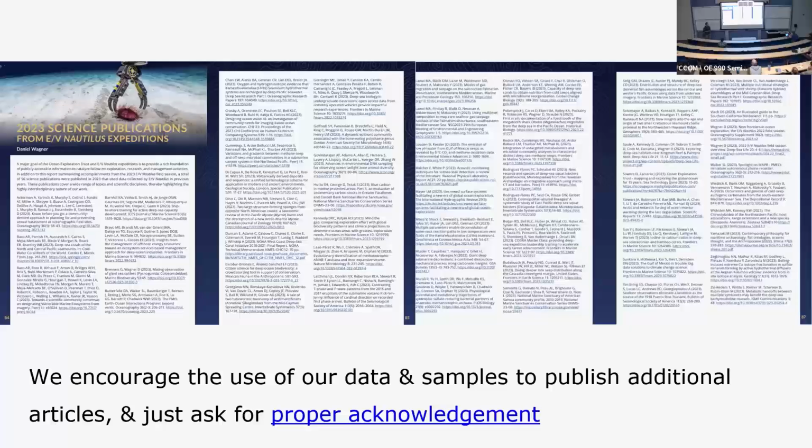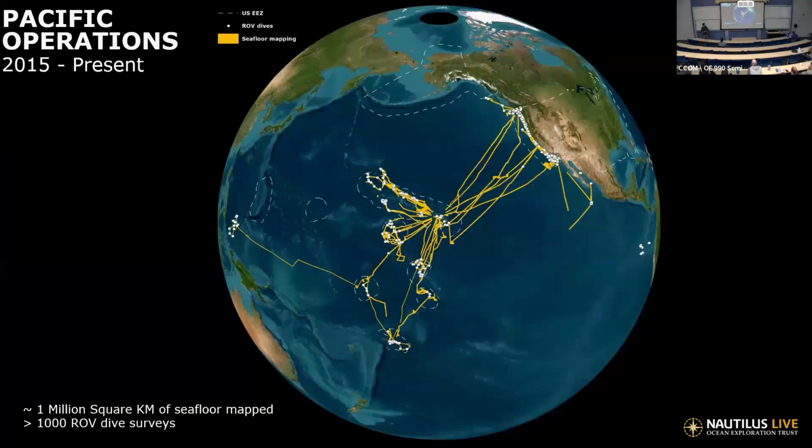So all of which is to say the end goal here is to get this information used, right? So we do have a lot of people publishing the results of the expeditions every year. So this is an example from 2023. And if you're looking for data, we have lots of it.